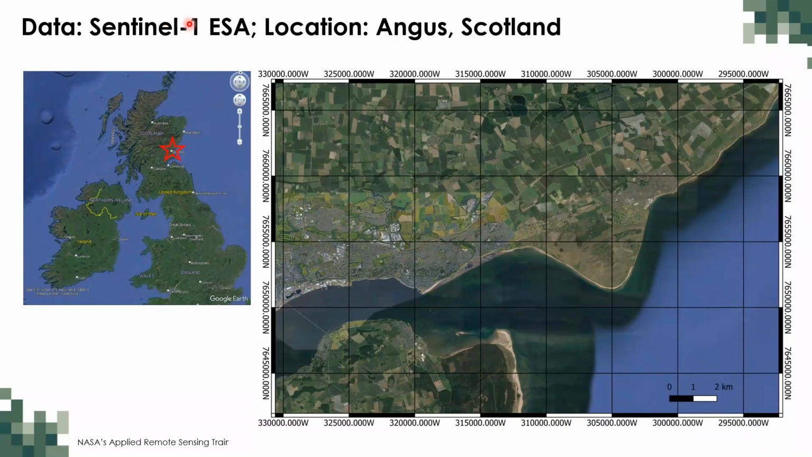A few words about the dataset that we will be seeing today. So this is Sentinel-1 data, SAR satellite from the European Space Agency in C-band. And it is dual pole, so you have two polarization channels there. The location of interest is in Scotland, this area here, which is a shire called Angus, near the city of Dundee, which is this place here.